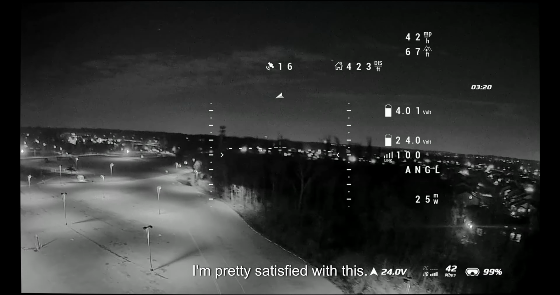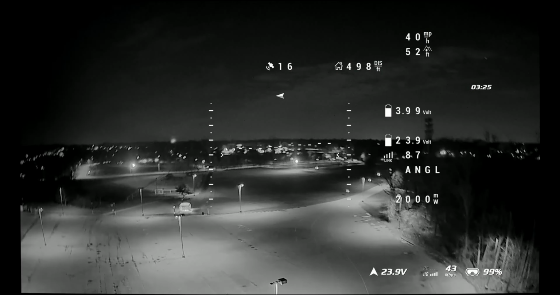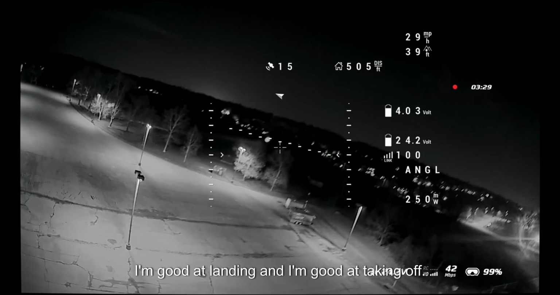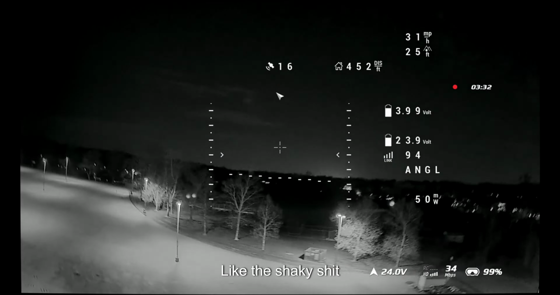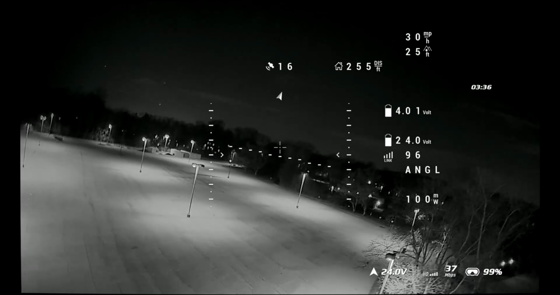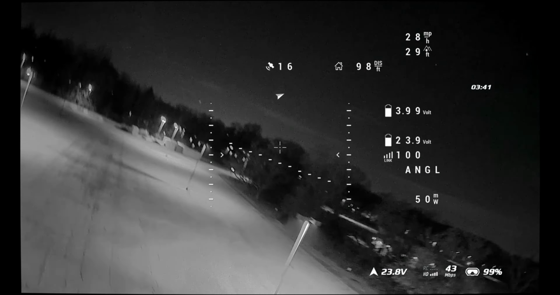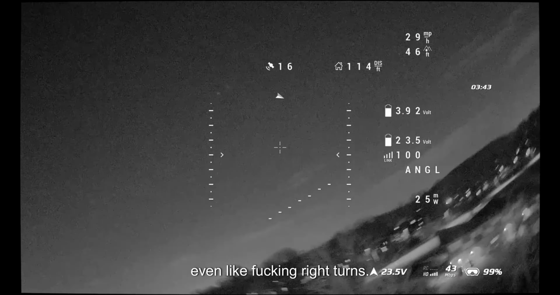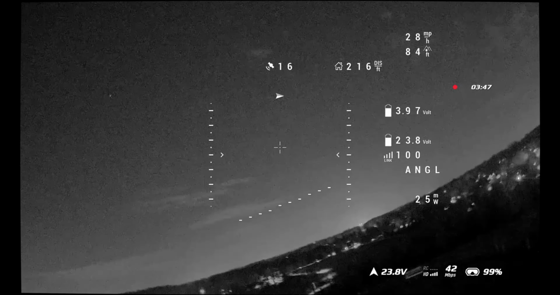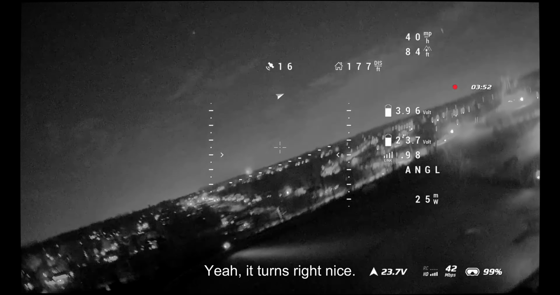I'm pretty satisfied with this. Need some further testing. I need some tweaks. I need some more practice. I'm good at landing and I'm good at taking off. But like the shaky shit is what's fucking me up. Oh, like fucking right there. Yeah, it turns right, nice.